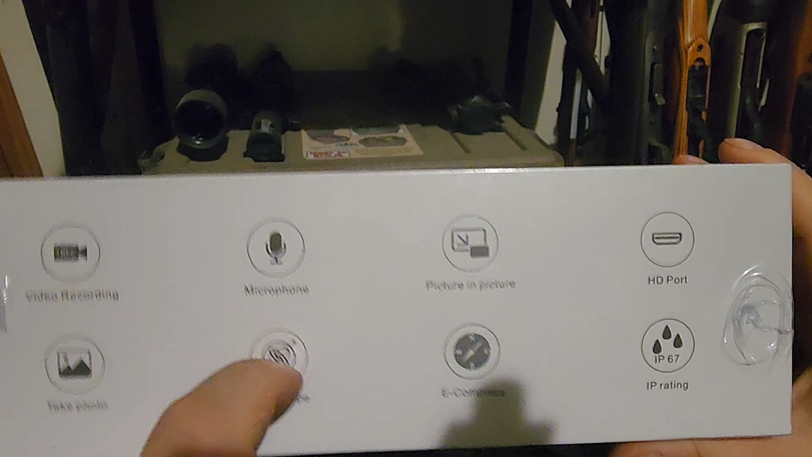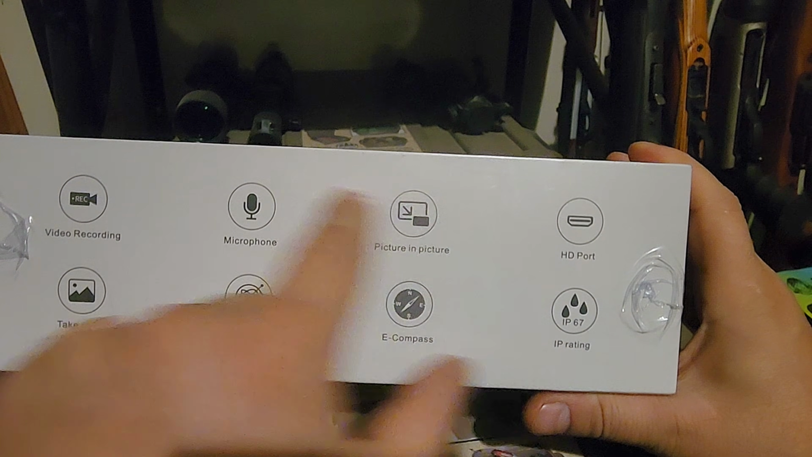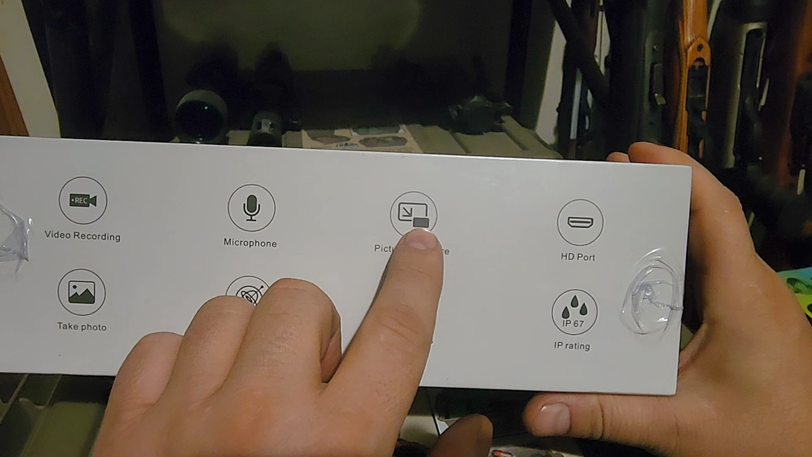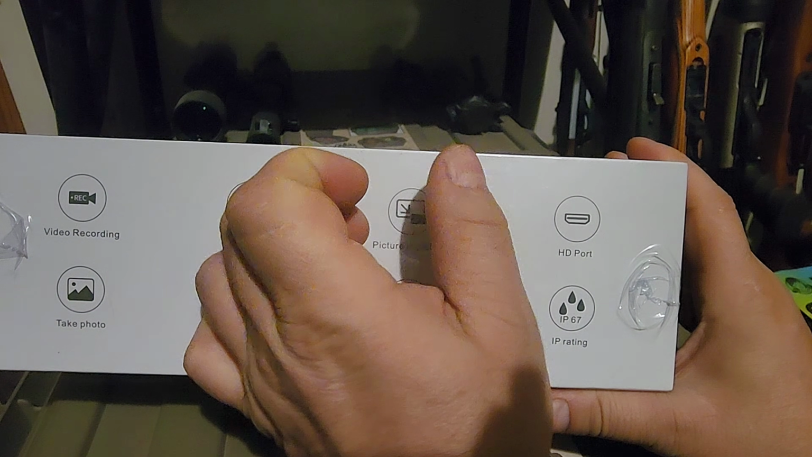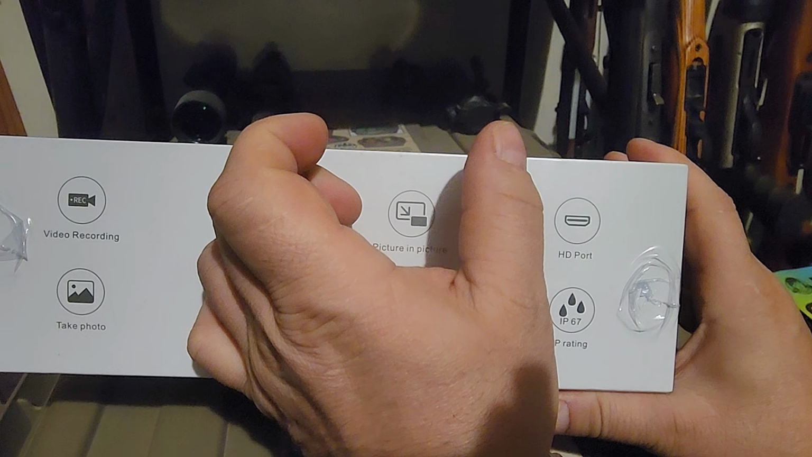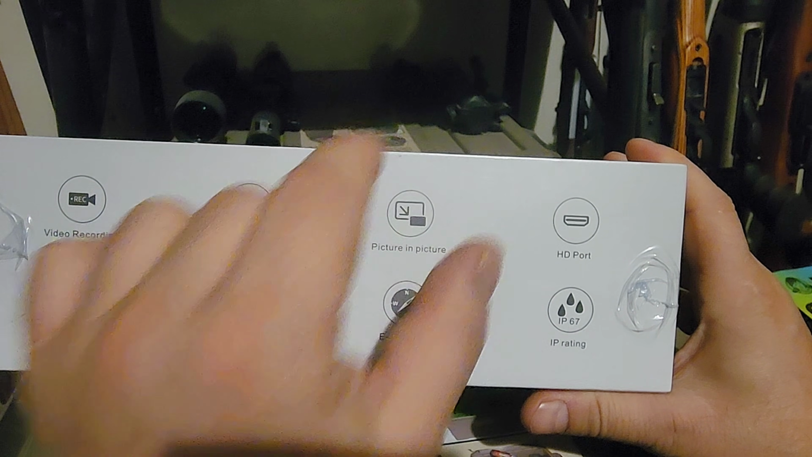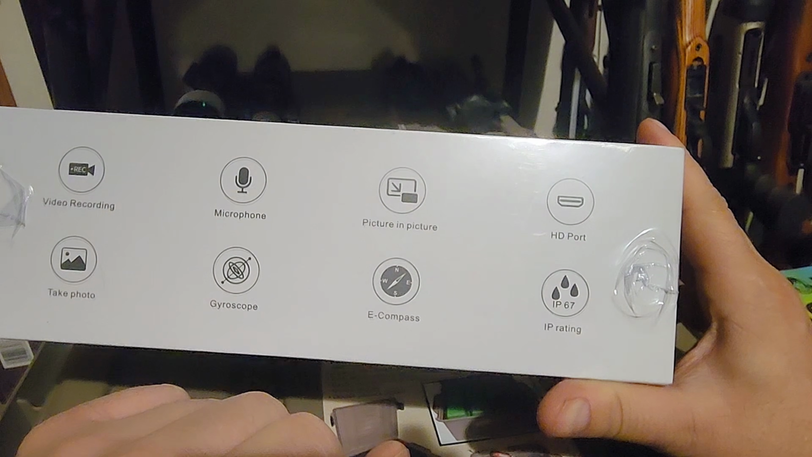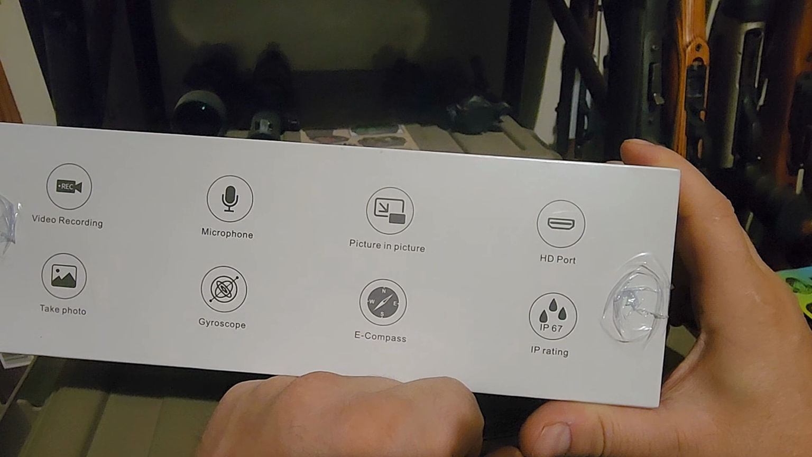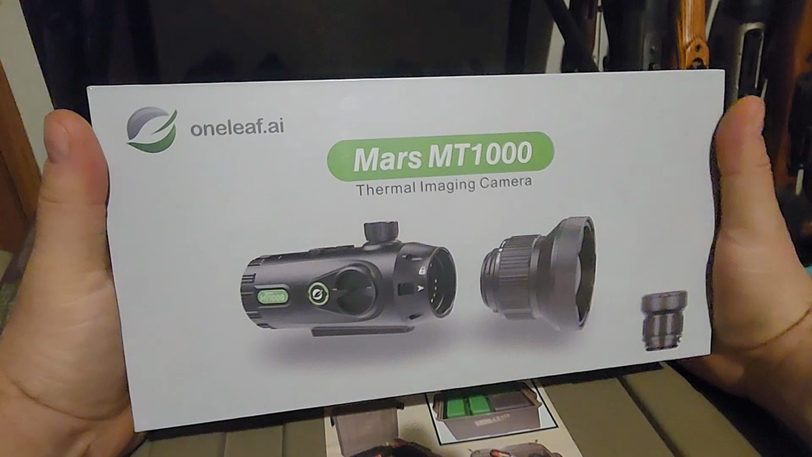It's got a gyroscope in it, picture-in-picture mode. So basically, when you're looking through this, it's got kind of like a square screen, like a TV, and then it has this little square. If you have picture-in-picture mode selected, you can turn it on or off. Whatever your crosshair's looking at, it'll blow it up in an even further enlarged image, whether you're zoomed all the way in or all the way out, of that very specific area that the center crosshair is aiming at. So that is an option that you can turn on or off while using it. It's got a compass, you got the HD port, IP67 waterproof there. So let me go ahead and get this plastic wrap off the outside, get her opened up for you.